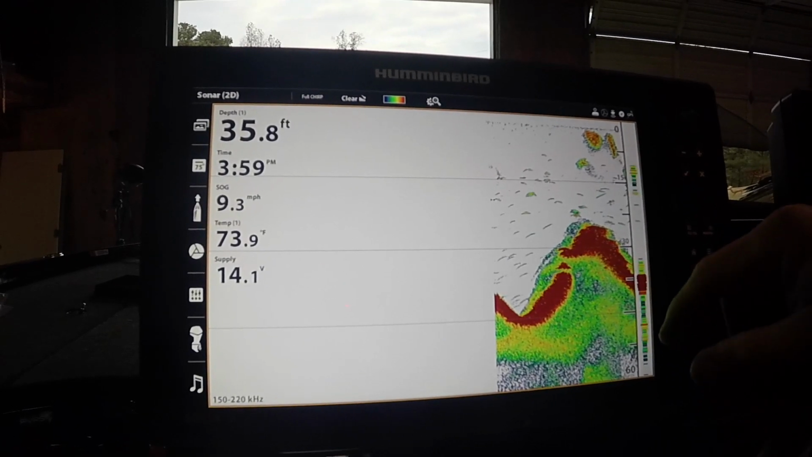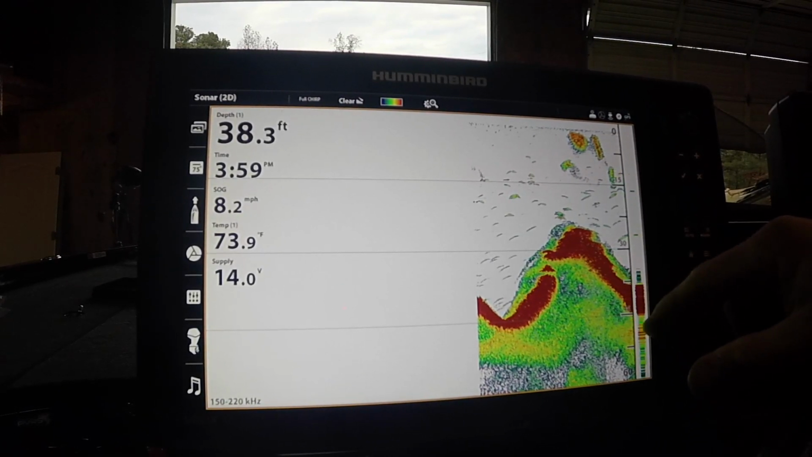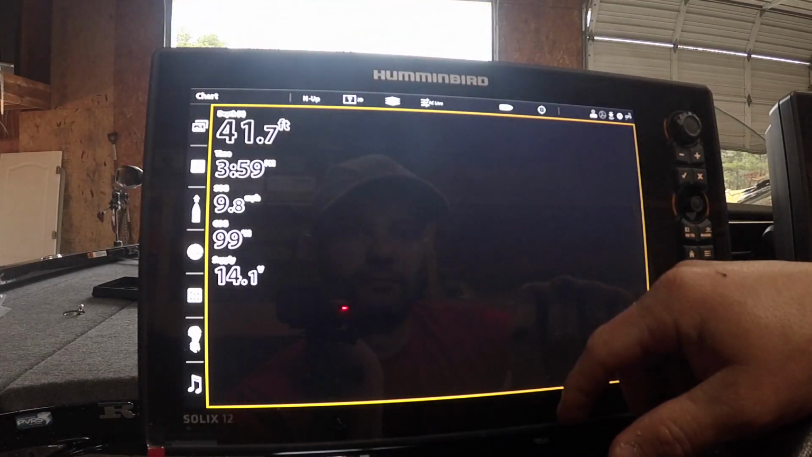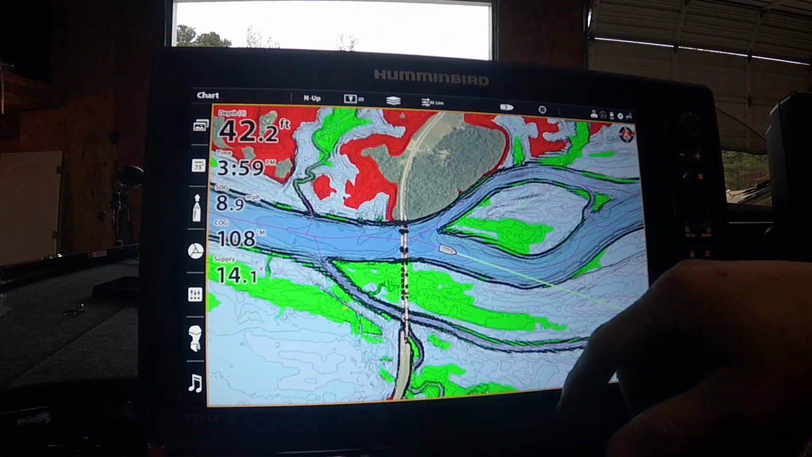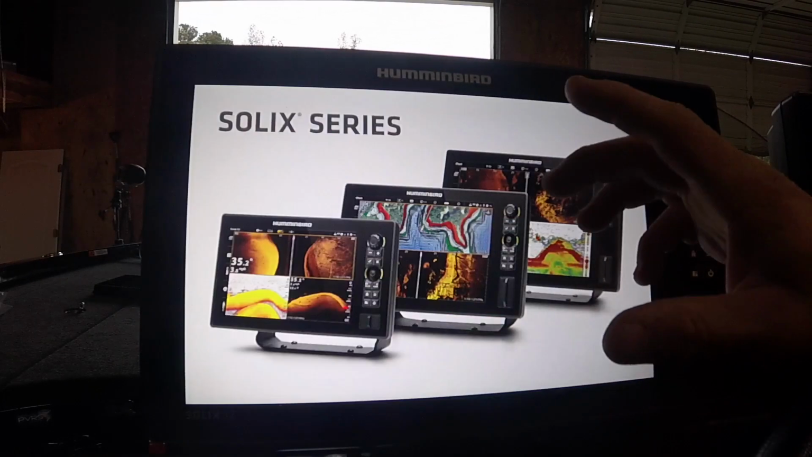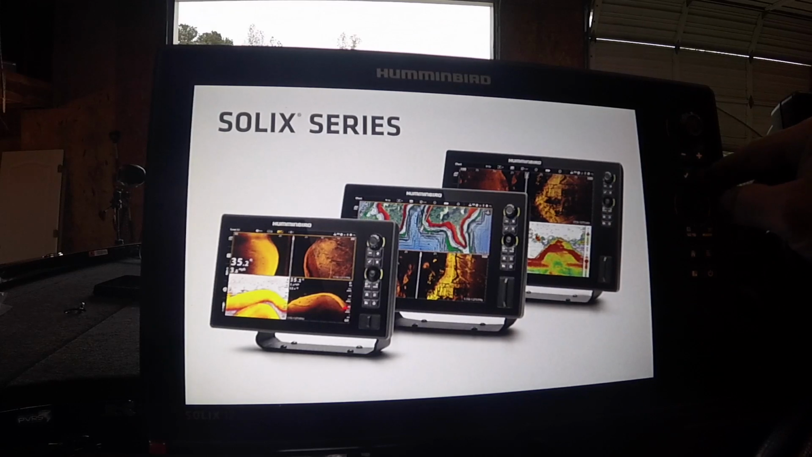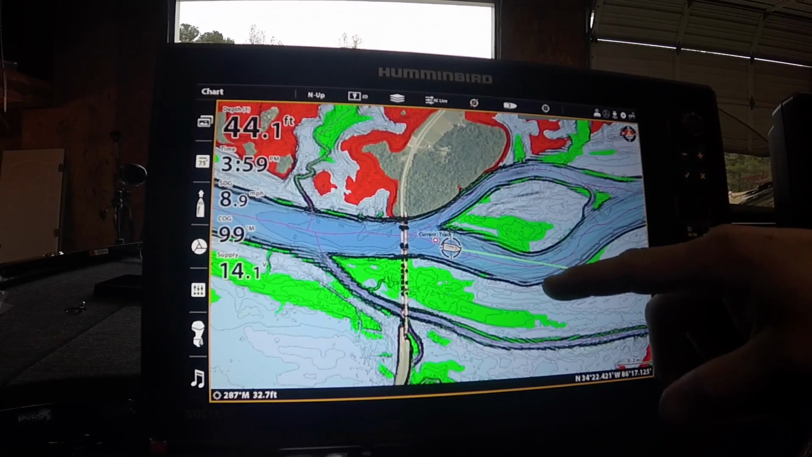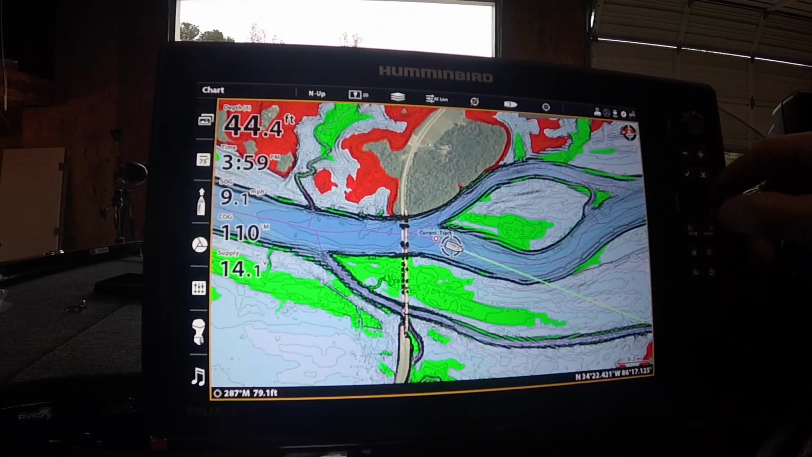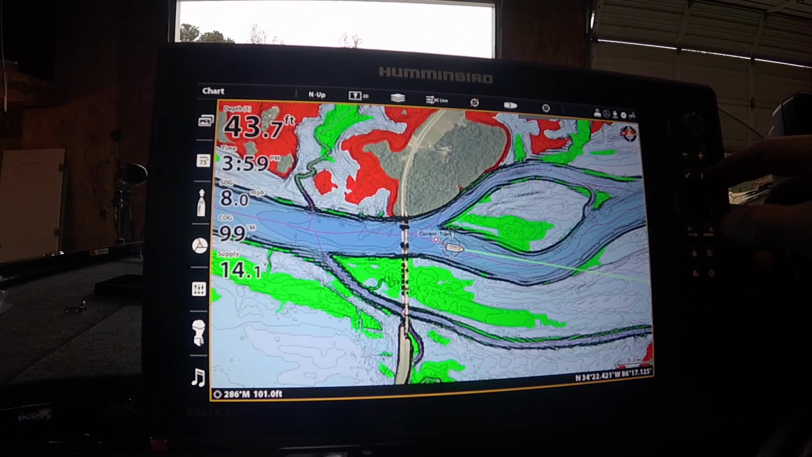A return. You know, I don't know if I'm in freshwater or saltwater. I'm going to guess fresh because of the depth. And it's switching screens on me. Yeah, we are in freshwater because in simulation mode, this is actually Guntersville right there. So if I go here, you see that's the 431 bridge in Guntersville. So we're out here in the channel. And let's go to a different mode so you can actually see.